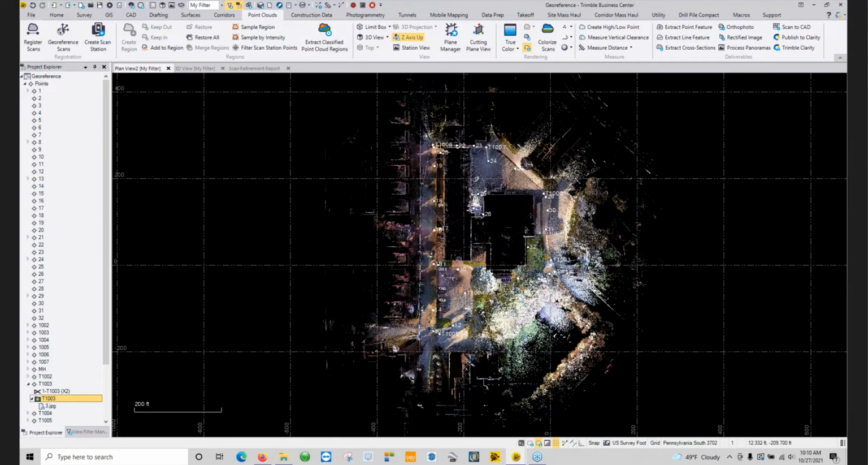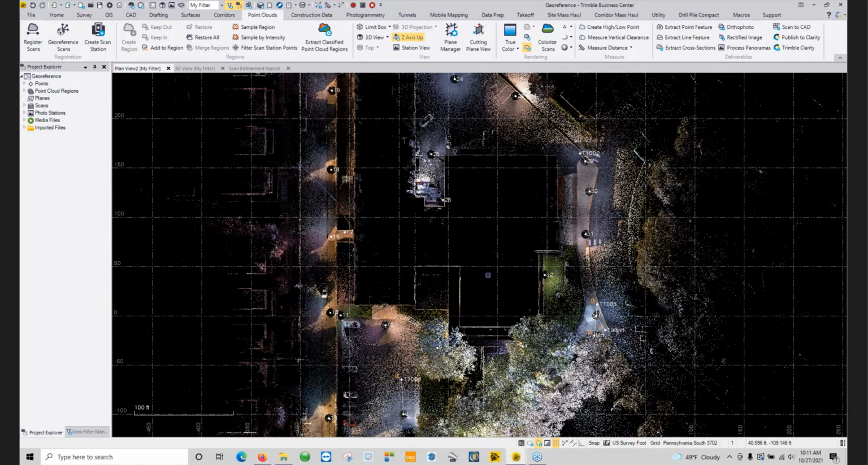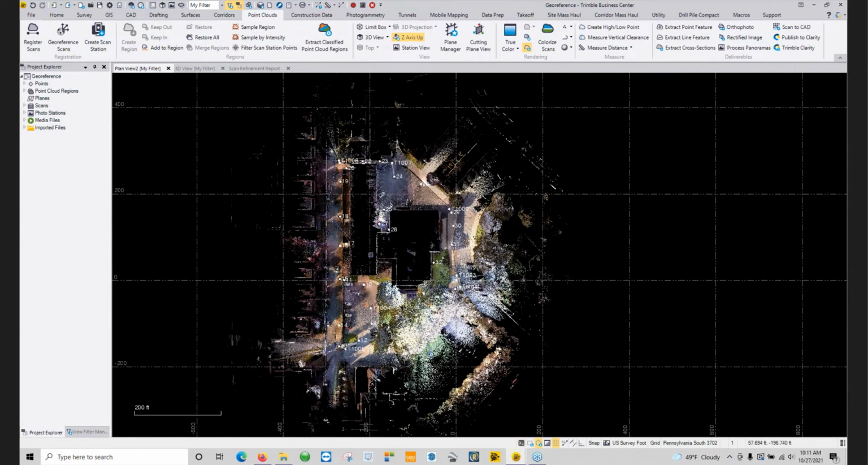So first off, whenever you're working inside TBC or working with your X7, you want to export out a TDX file. The TDX file is listed here under my imported jobs. I have a CSV file dropped inside of here that has all the target controls. And over here as well is a drawing file showing the actual property lines. None of those are featured on here because, as you can see according to my grid, we are non-georeferenced yet. So in order to get this georeferenced, after we brought our point cloud in and gone through our registration in our point clouds tab,